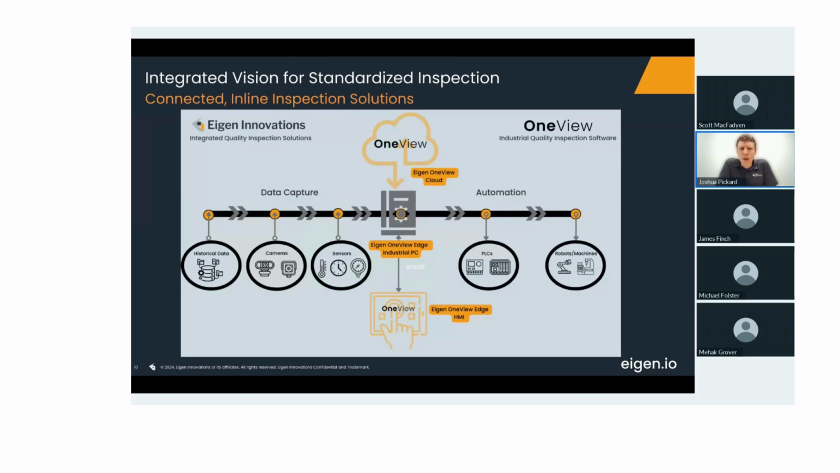I'm going to briefly summarize how our system works, and then we're going to dive into a video that will show what our product actually looks like. So we have our industrial edge as the centerpiece of all this. And this captures data from the line.